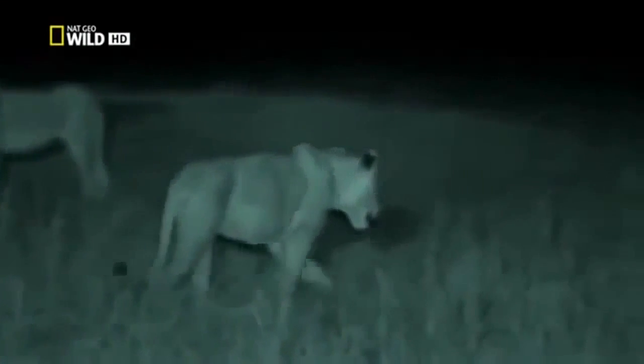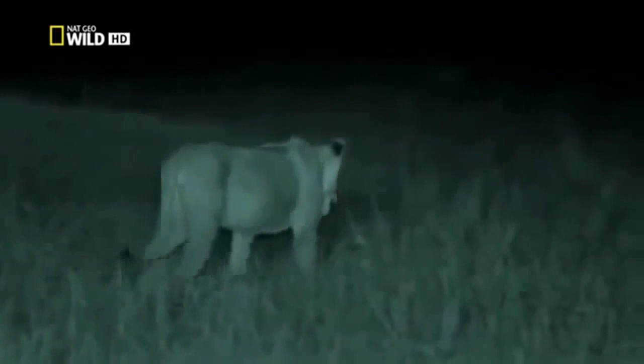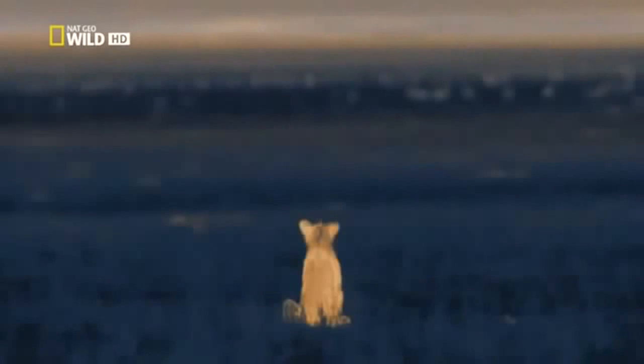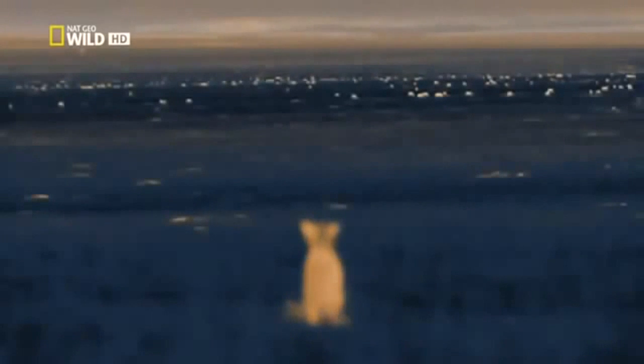For her and her sisters to survive, they need to get away from their greedy brothers. But there's no going back home now. The pride already has enough adult lionesses. These cubs will have to find their own way in the wilderness.